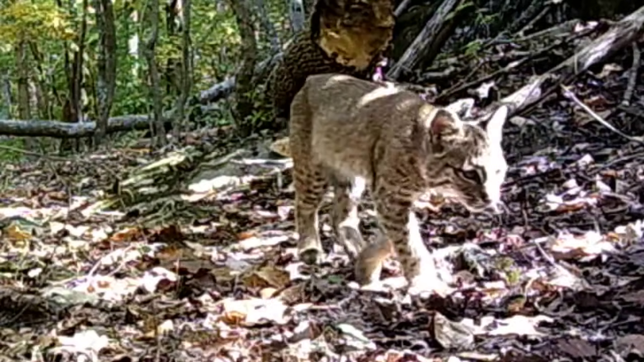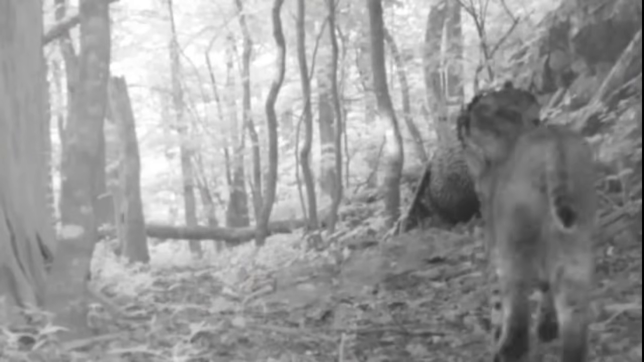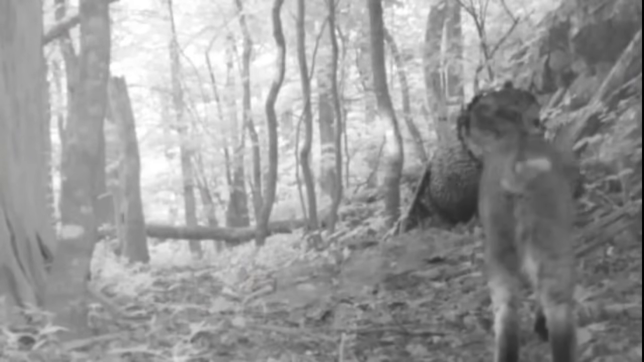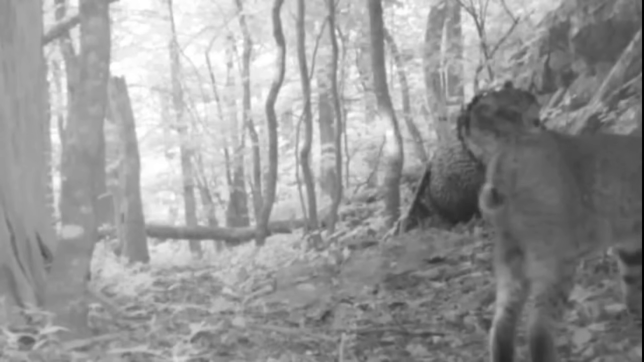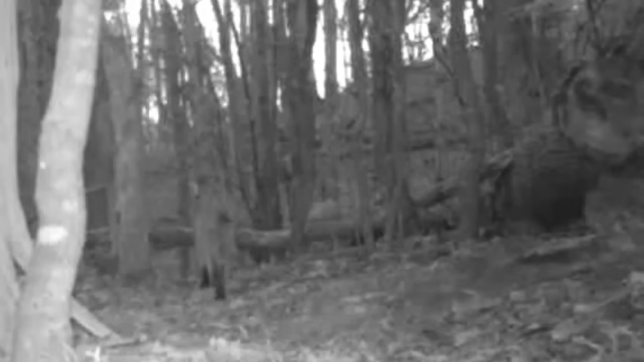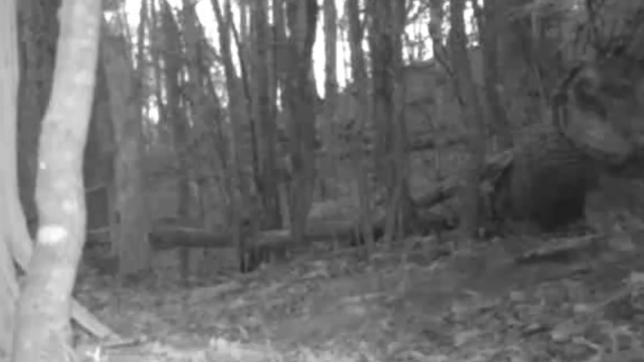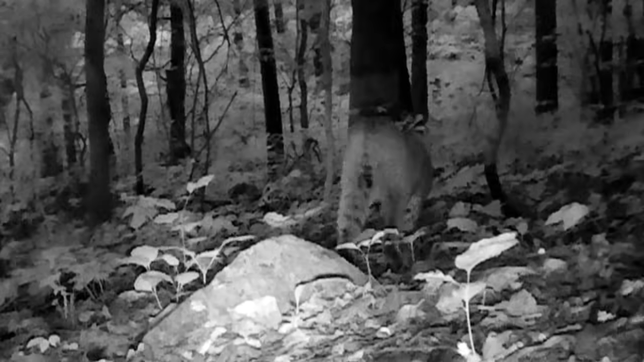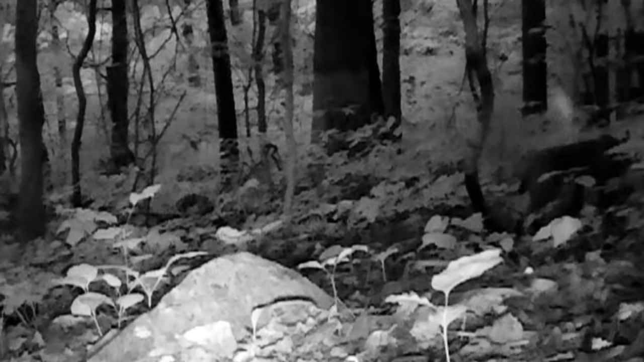And they're beautiful little cats, ain't they? And they're stealthy too. But they mostly travel in the evenings and at night. They are stealthy. And they travel these trails just like the other animals. This is their home. They mosey through these woods all night long.